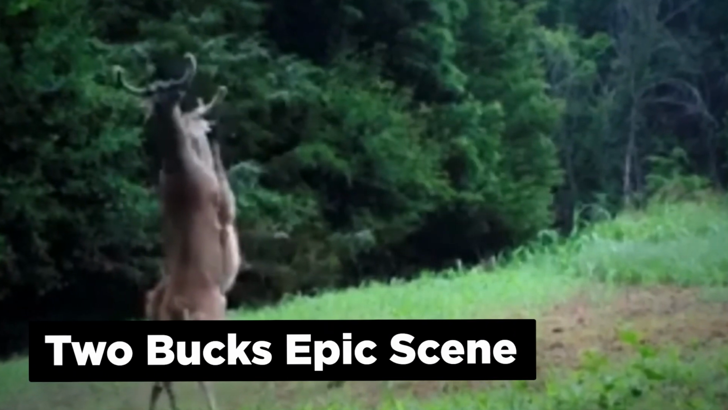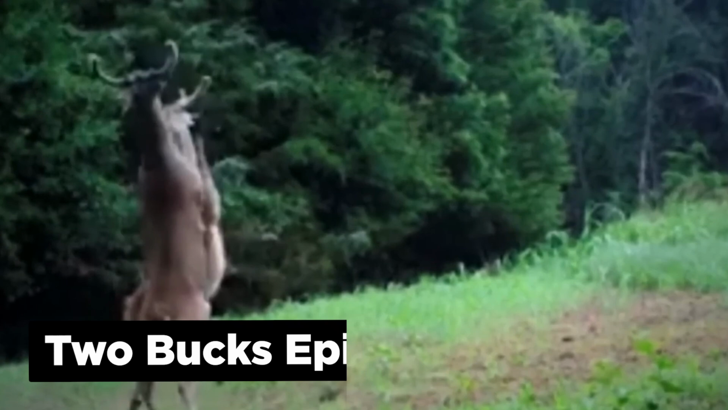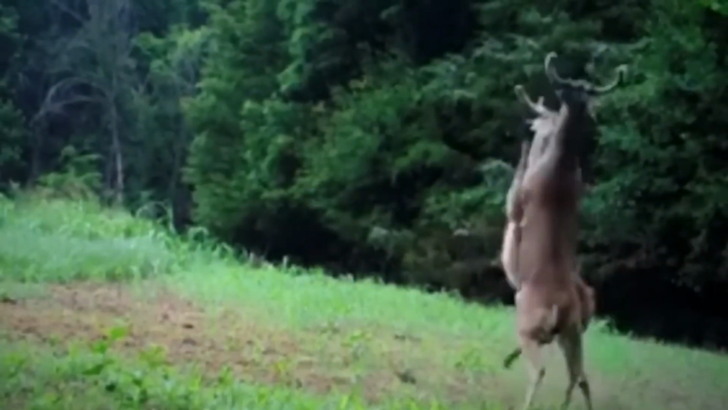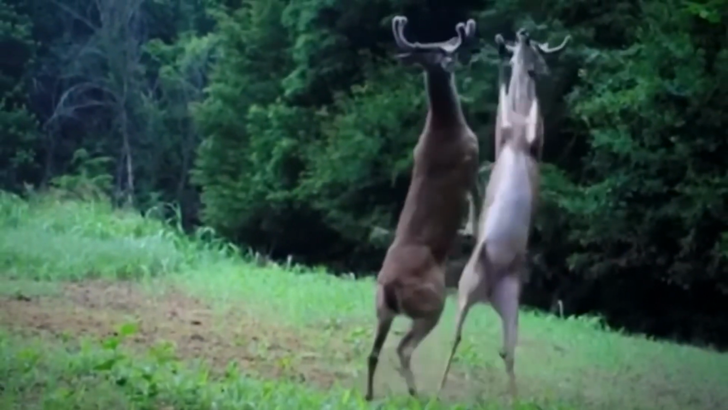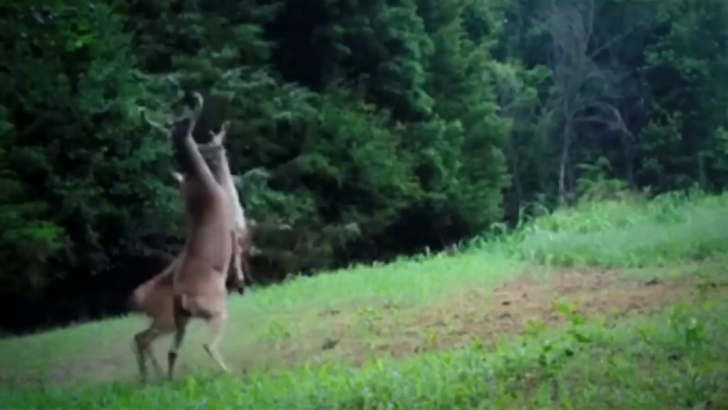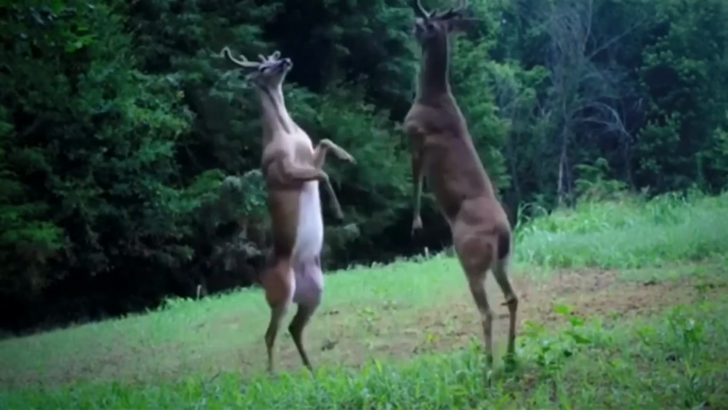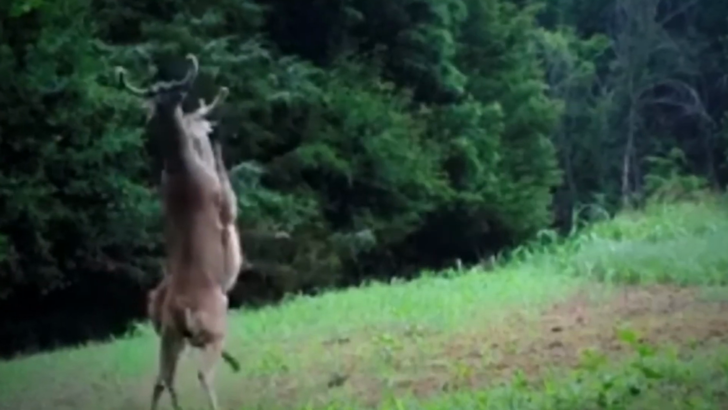It's an epic scene that will take your breath away. Trail cameras posted by Tennessee Wildlife Resources Agency officers caught two deer battling in nearby Hardeman County. Wildlife officers Amy and Bubba Spencer caught the great duel. On one of their trail cameras, Amy and Bubba think that these angry bucks were working out their issues over a small food plot in Hardeman County.